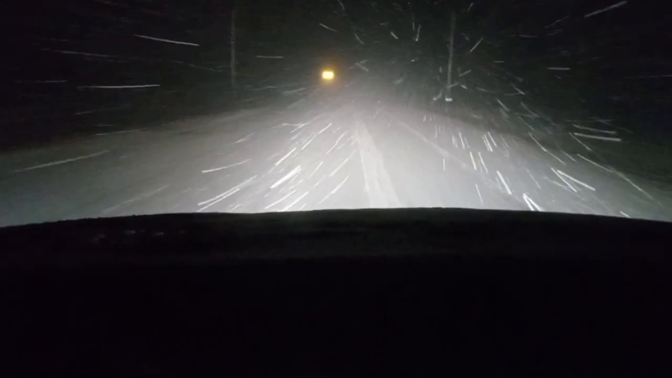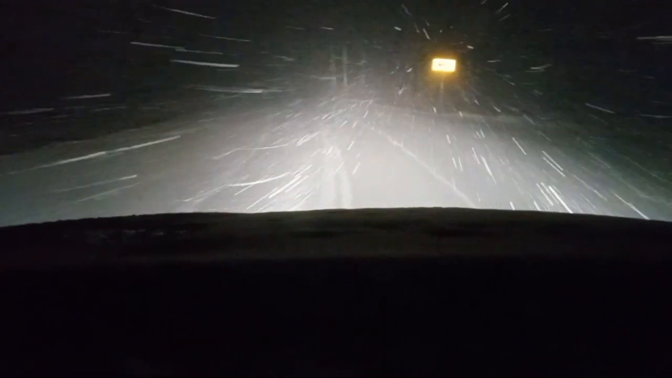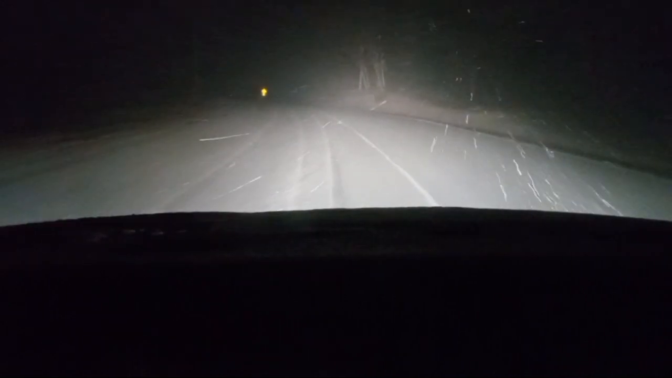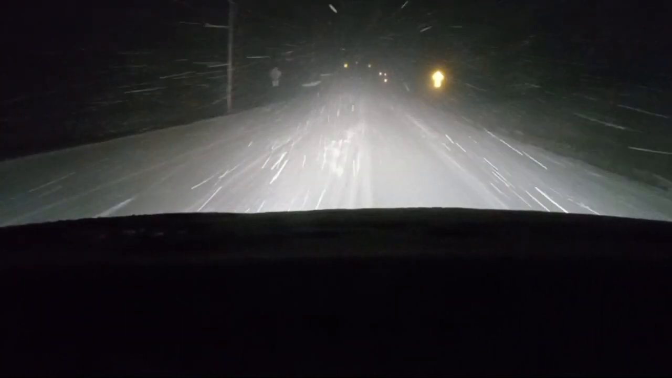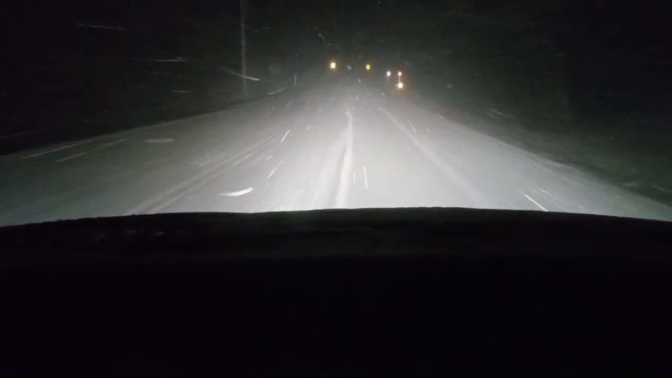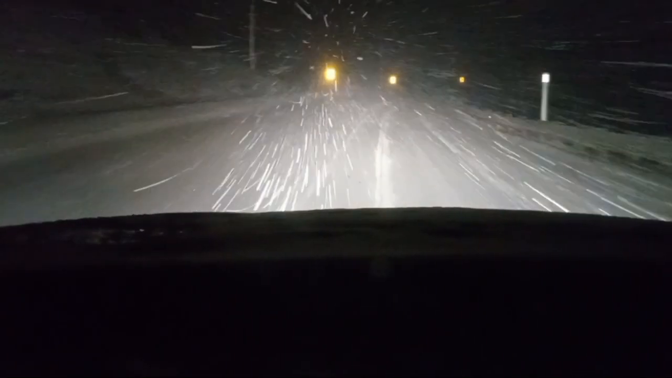But the deer, a lot of people don't think that deer are out in this, but I've seen a lot of deer in storms like this. So yes, they do. They still are moving around, folks. A lot of corners, a lot of turns.